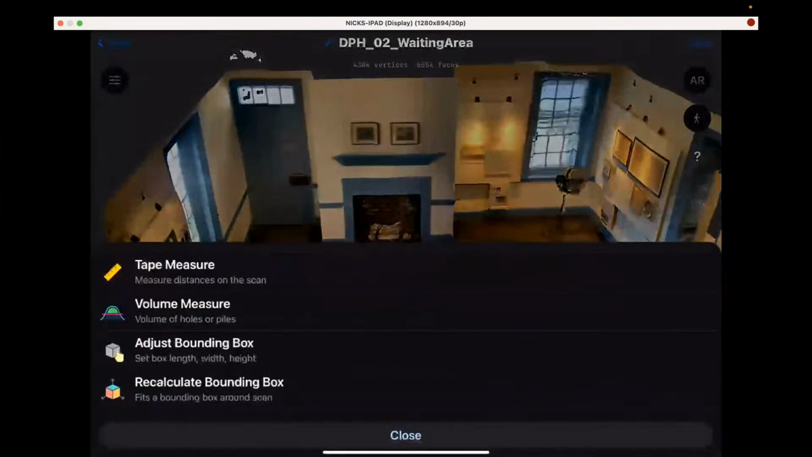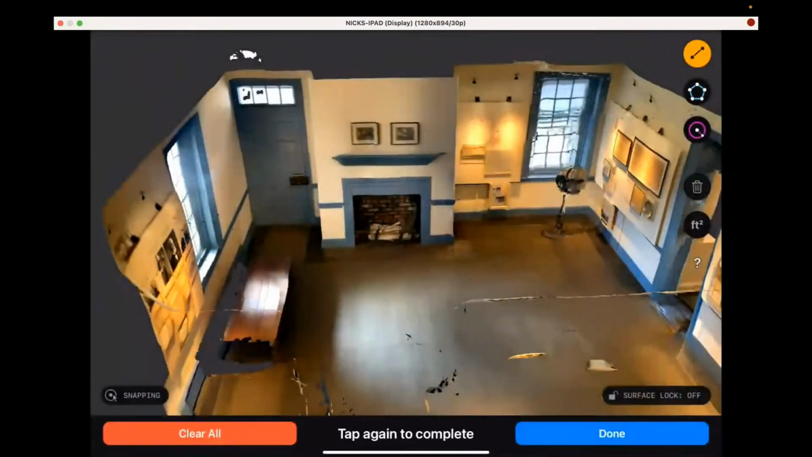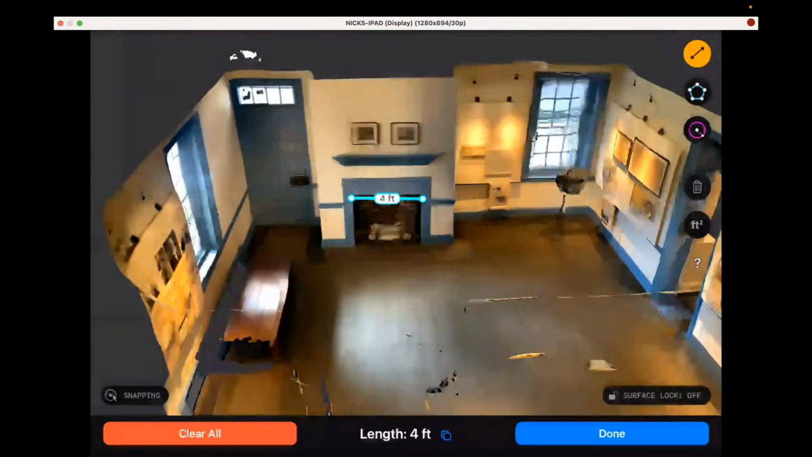So in this particular view, for example, if I was pointing at this fireplace, that 4-foot measurement is going to be quite accurate. The nearest foot, really? It's exactly 4 feet. It'll be within an inch or two. It's within inches. It's really accurate.